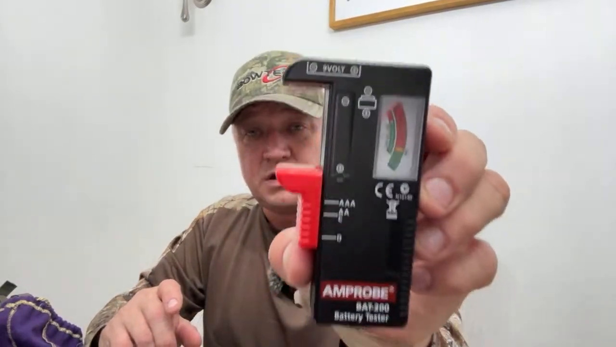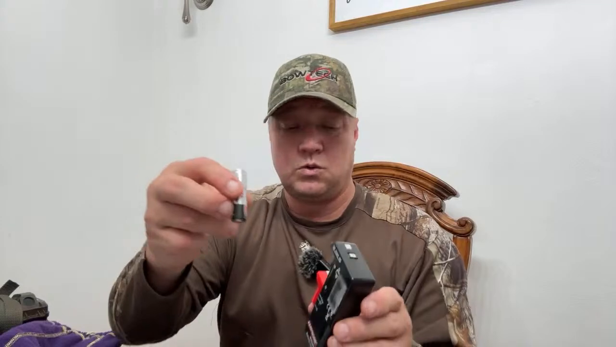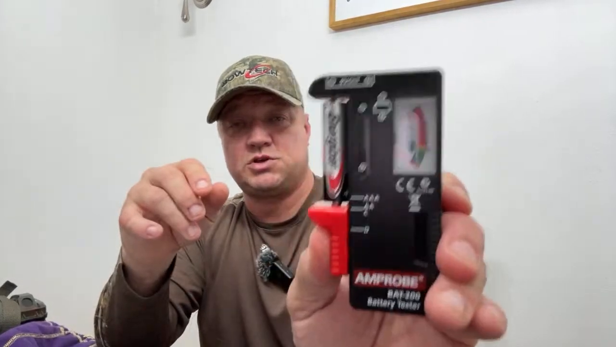So that looks like that is deleted. I am going down to delete all again. I like to do it twice on this thing. And then also, guys, this is kind of cool to keep. This is like $6. This is an amp probe battery tester. What I do is I keep some batteries in here that I keep just to have on hold. What you do is you put the plus, you put the minus in there, you put the battery in there, and you test it and you see if it's good or bad.